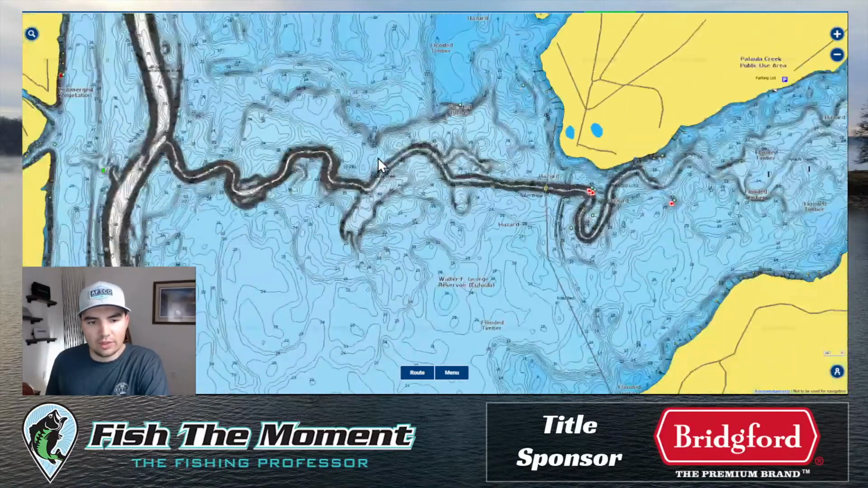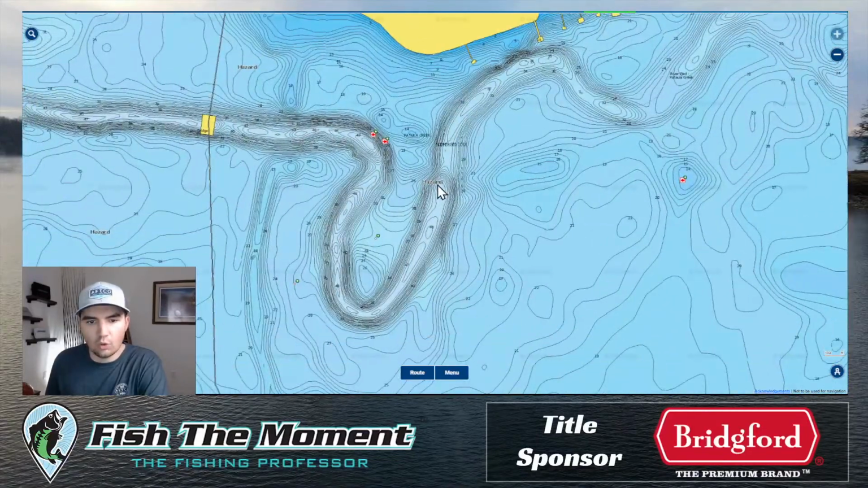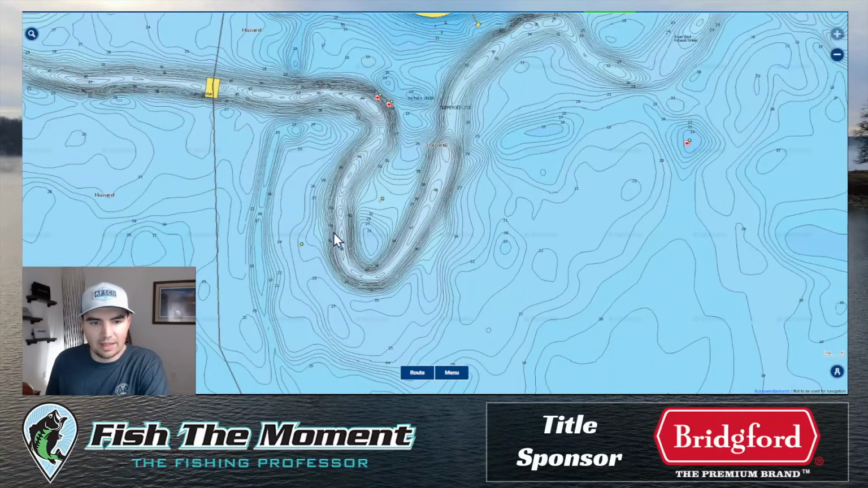Whenever you have the current pushing through a creek channel, it's going to wash water over the top of these bends and turns, and basically the water is going to follow this line, crash against the shallower water as it follows these channels, and that's going to deposit shells and also kind of clean off the bottom. It's going to clean off a lot of the silt, a lot of the dirt, stuff like that, because that water is crashing into a specific spot.